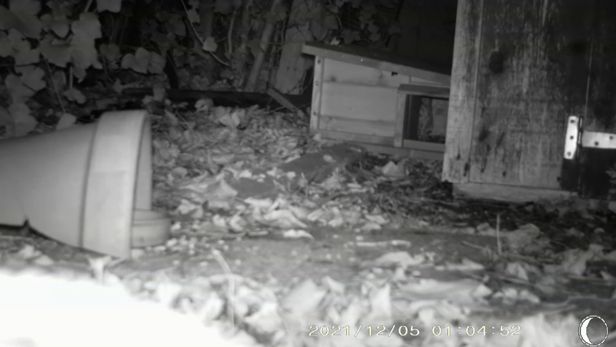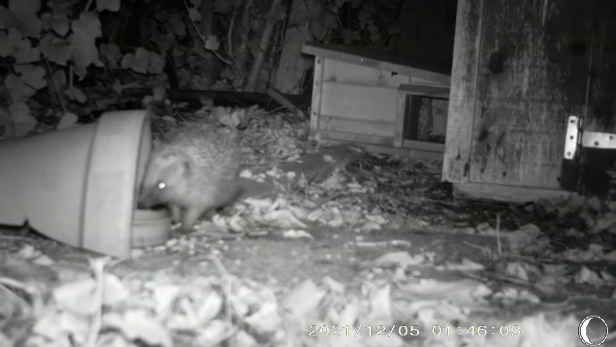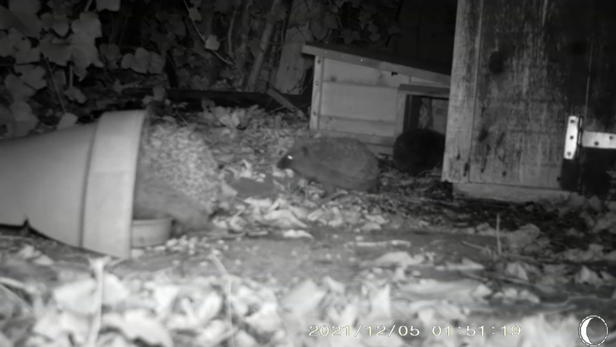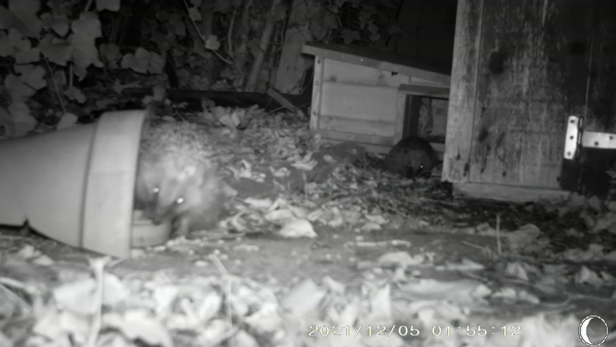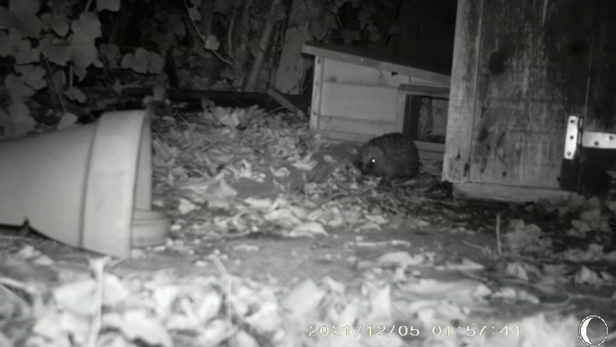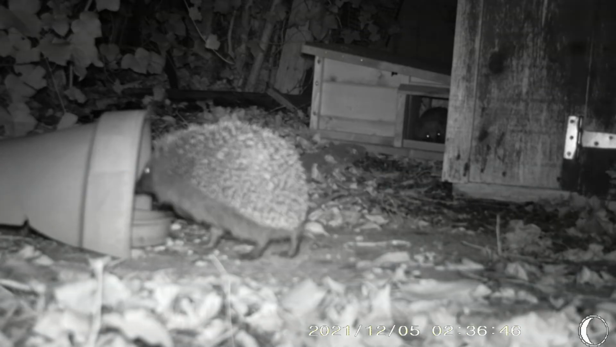Obviously it takes a little while for the hedgehogs to get used to anything new, but eventually she was rewarded and they started using it. And if you notice, there's 3 hedgehogs in any one picture, and we've never had 3 in our back garden. We've only ever had 2. So whether it's the same family, a different family, I'm not sure.